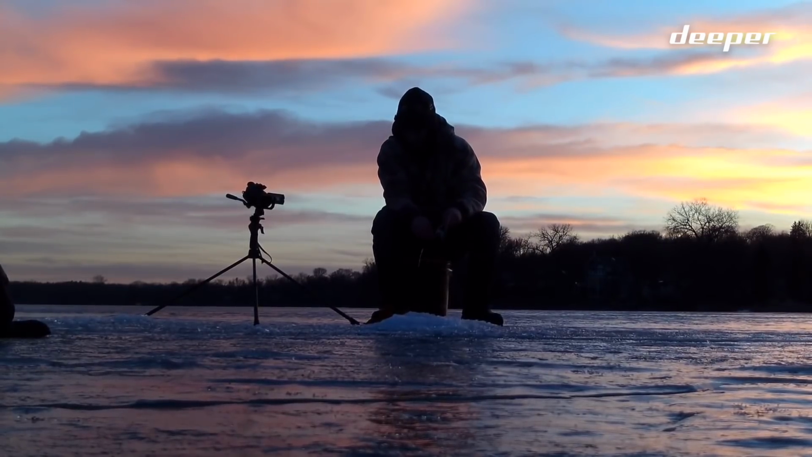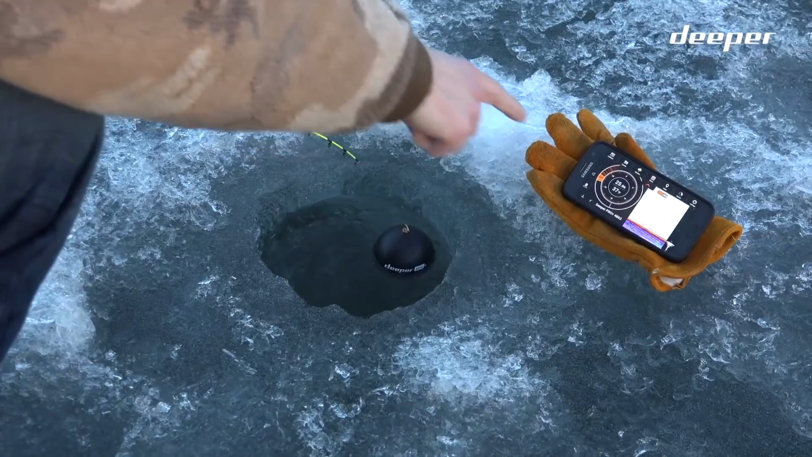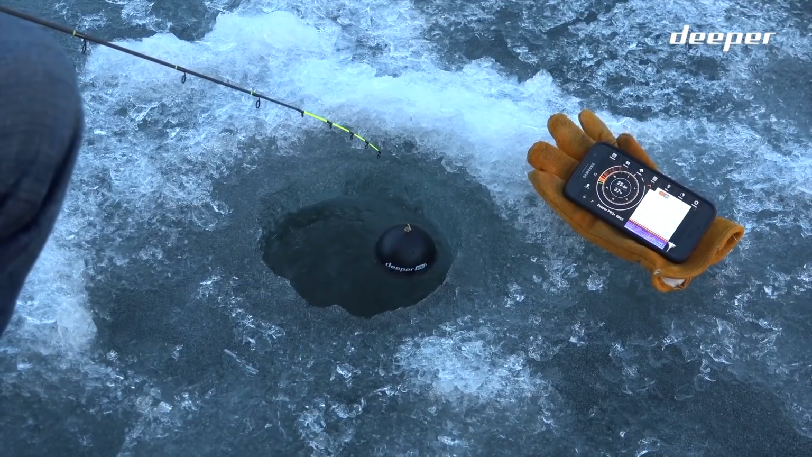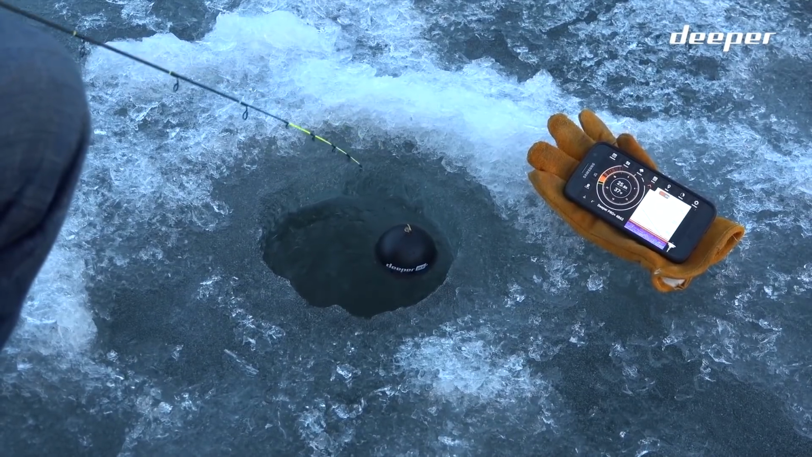I've used this for kayak and shore fishing as well, but I'll save that for another video. The app, which displays your readout, can be updated as time goes on, but the hardware built into the Deeper Pro Plus itself, being the battery, the GPS, and the Wi-Fi, doesn't change. Let's start with the speed of transmission.